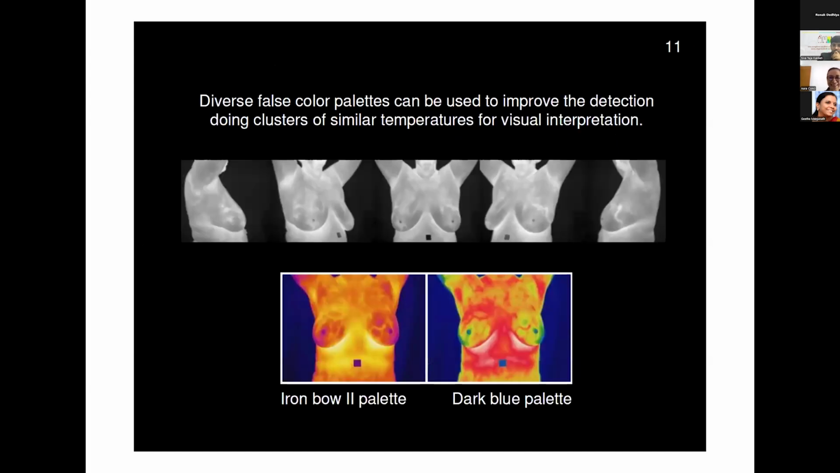Slide 11, please. And this thermogram, in some cases, you can directly transform the difference of temperature, the different energy at each point, into something visible like grayscale images.